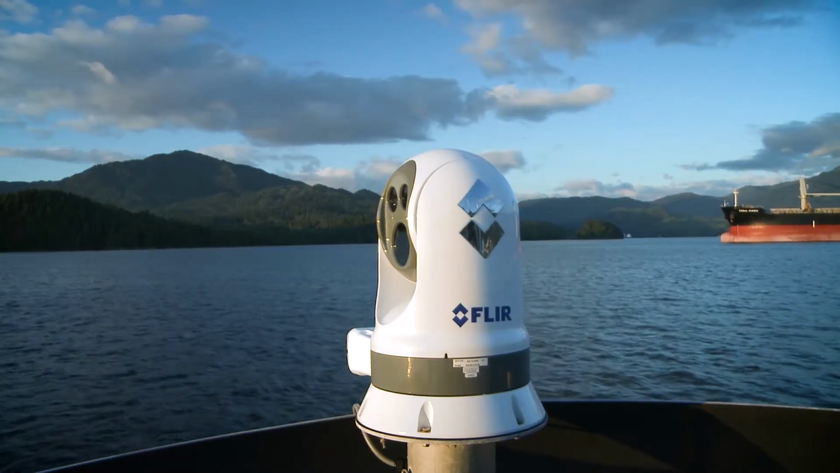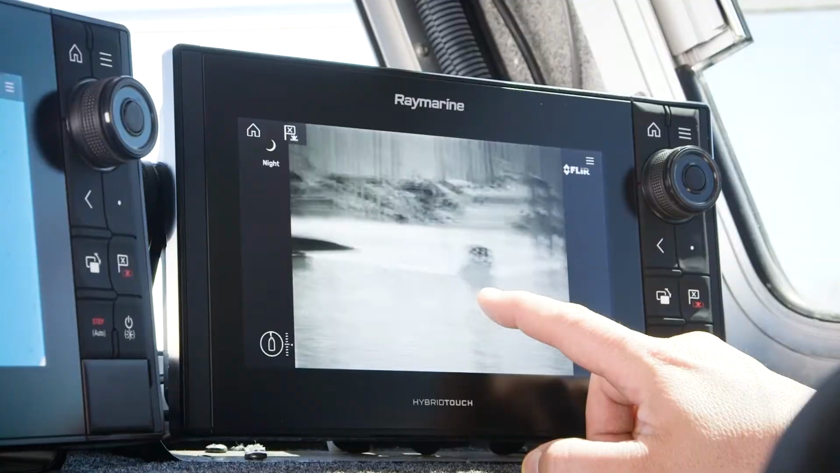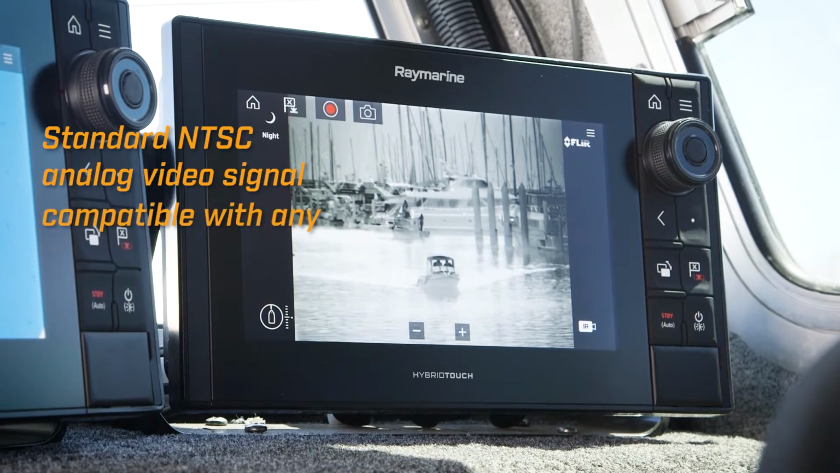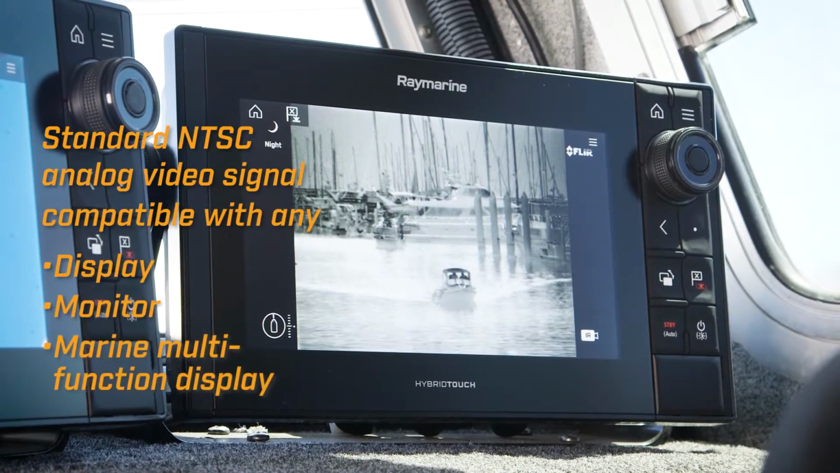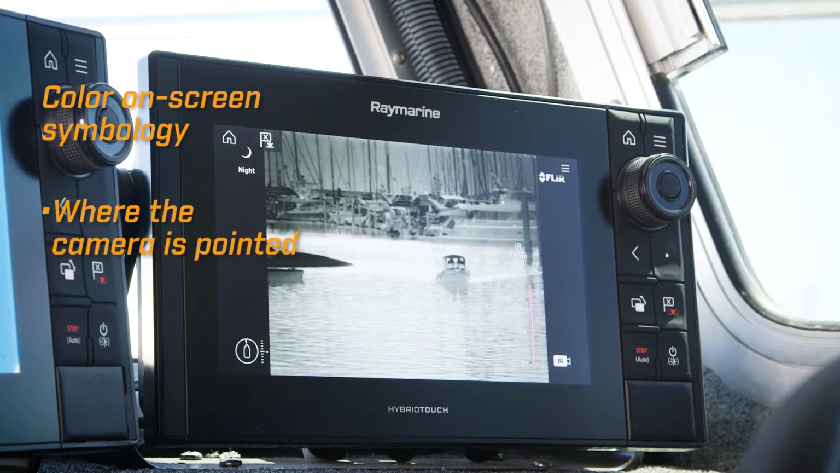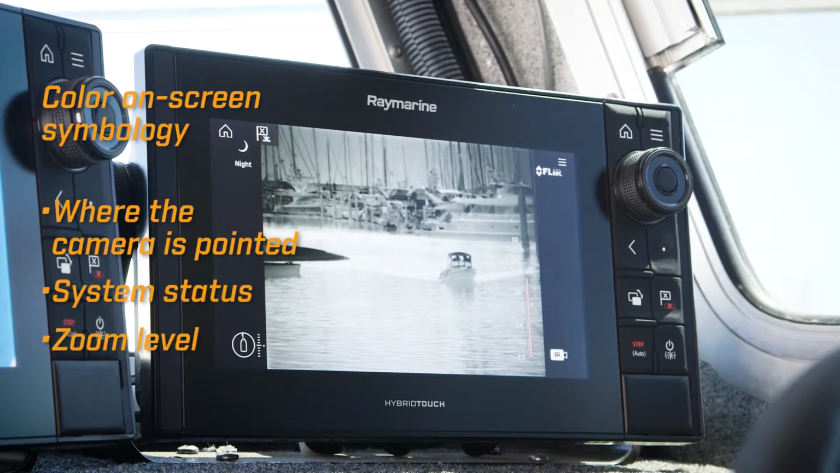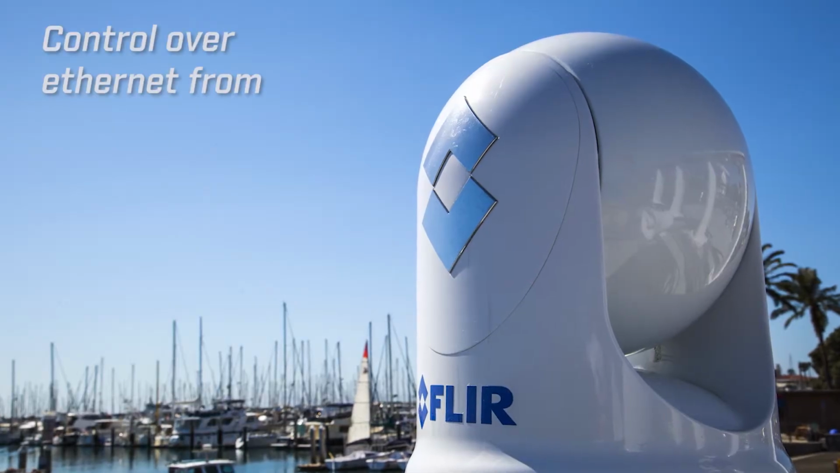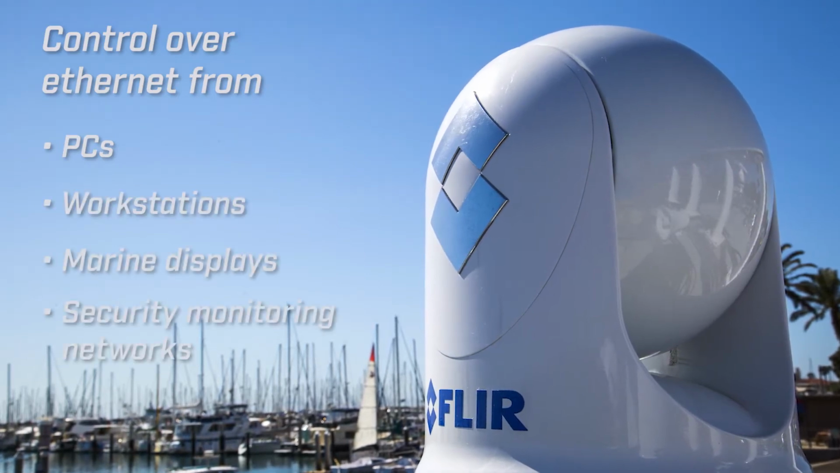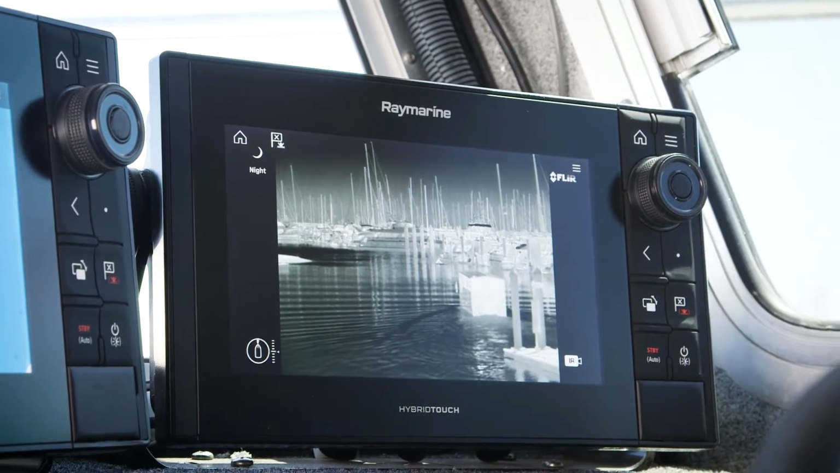The basic M400 camera system consists of a camera, a joystick, and a monitor. The camera outputs a standard NTSC analog video signal that's compatible with just about any display, monitor, or marine multifunction display you might have. The video output includes color on-screen symbology that shows you where the camera is pointed, along with system status and zoom level. M400 also has a built-in web server that outputs video over IP. Users can see and control the M400 over Ethernet from PCs, workstations, marine displays, and security monitoring networks. The M400 also has a broadcast quality HD SDI video output, which provides unrivaled image quality on compatible displays.